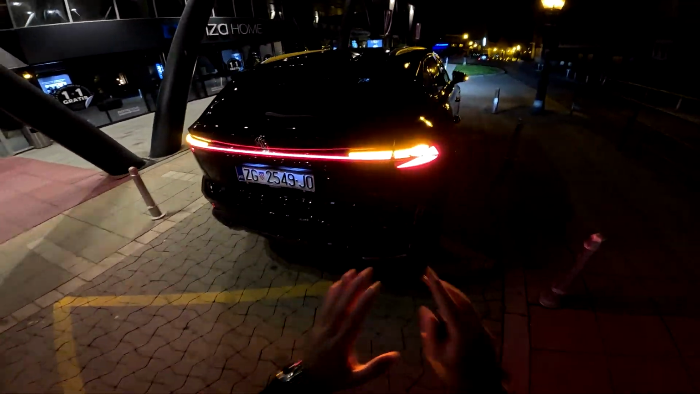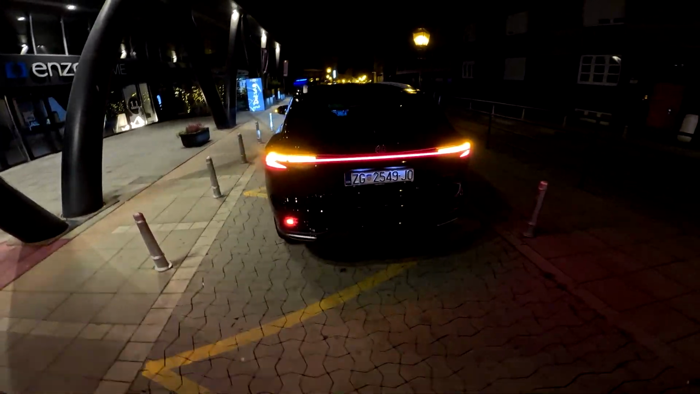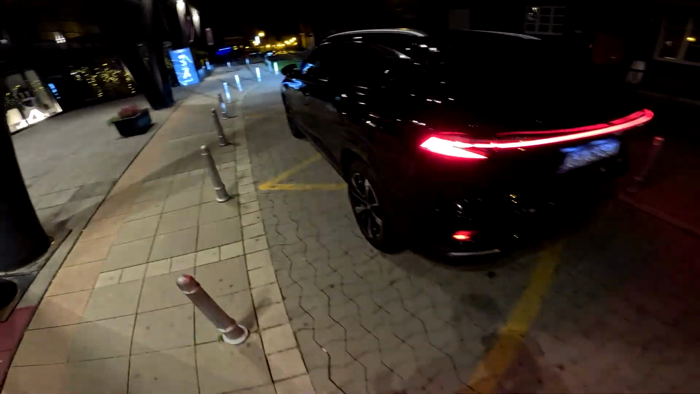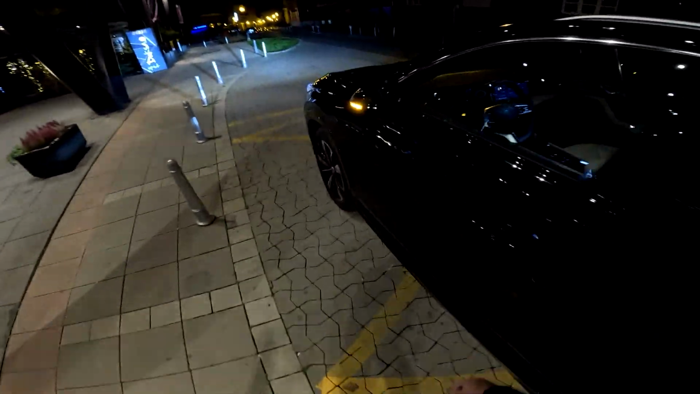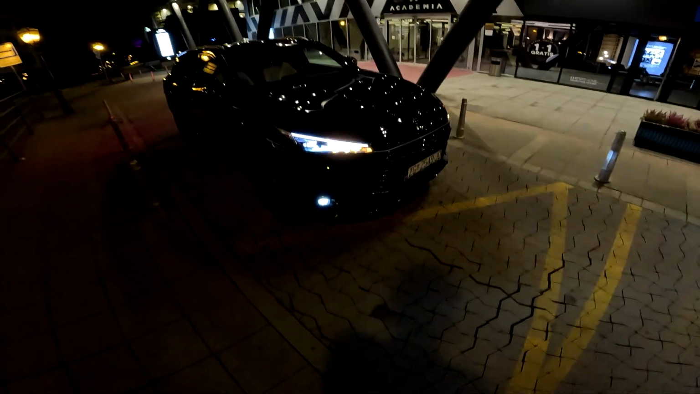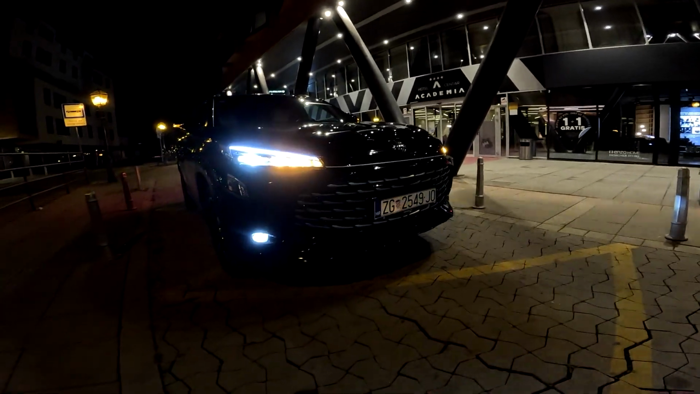So there we go, beautiful taillights. The connected taillights, they emphasize the width of the car. And then here is the fog light, and let me show you also how it looks from the front. So the fog lights, the indicators, and then this is your view.